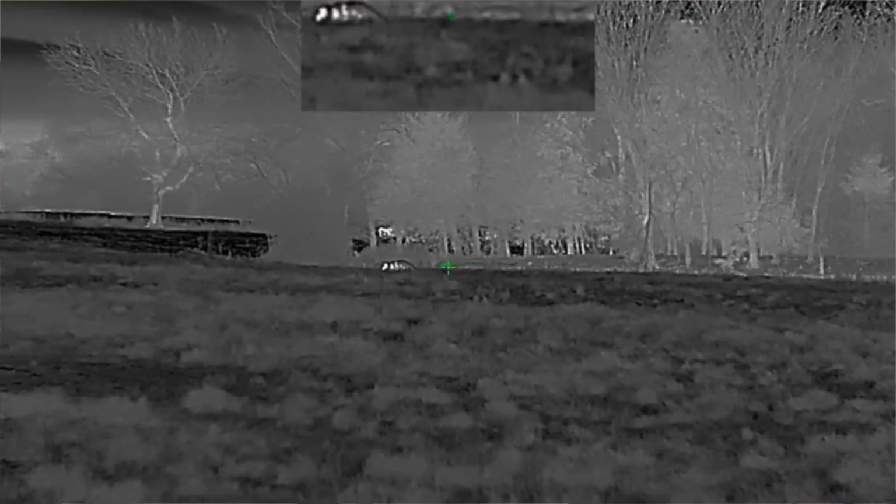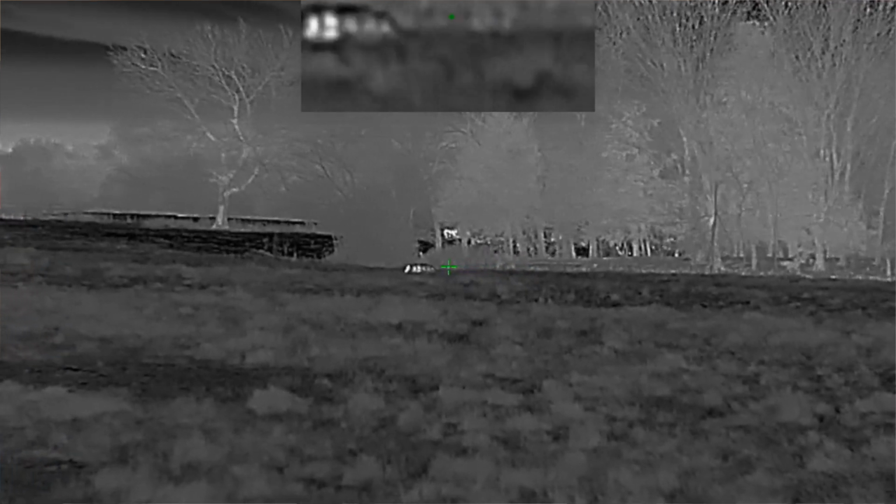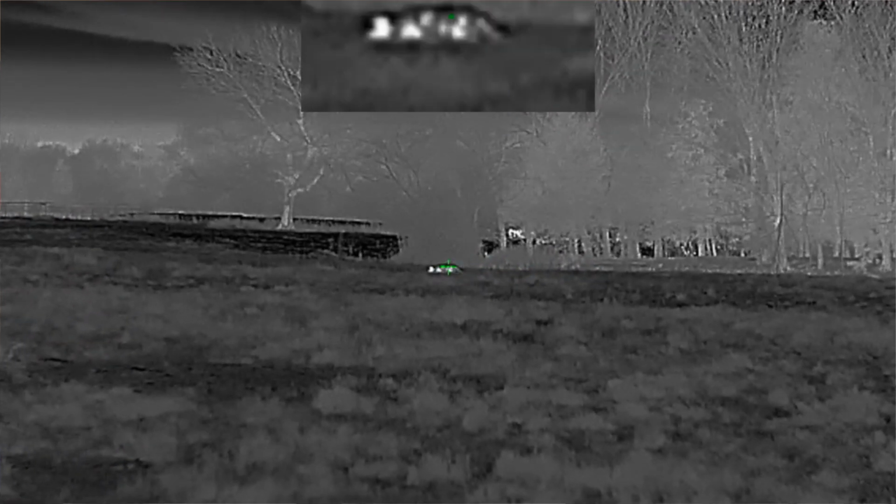Power system: it runs off 18650 flat top batteries. There are 18650 button tops and flat tops, so we'll get into that a little bit later. It's got a runtime on the batteries of about 5 to 6 hours. On cold nights you're going to get about 4 hours. It's got a USB-C port, so you can plug in a USB-C cable, charge the optic, as well as take your videos and images off of the optic and put them on your computer.